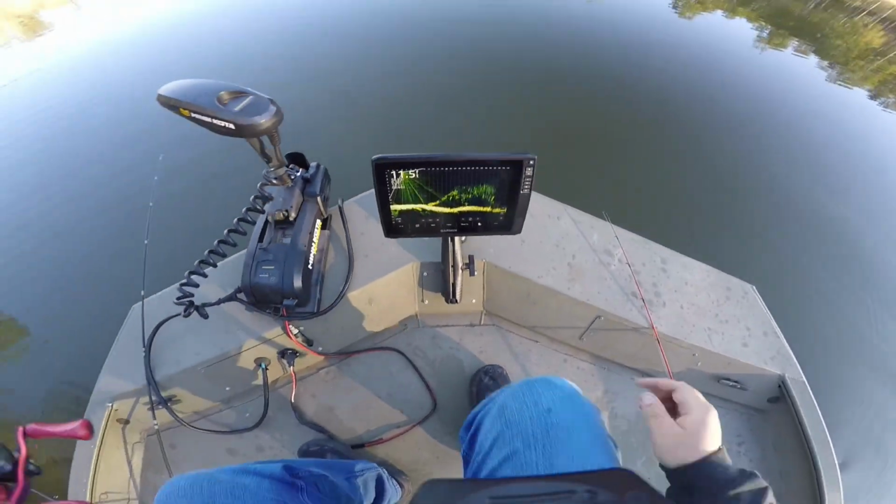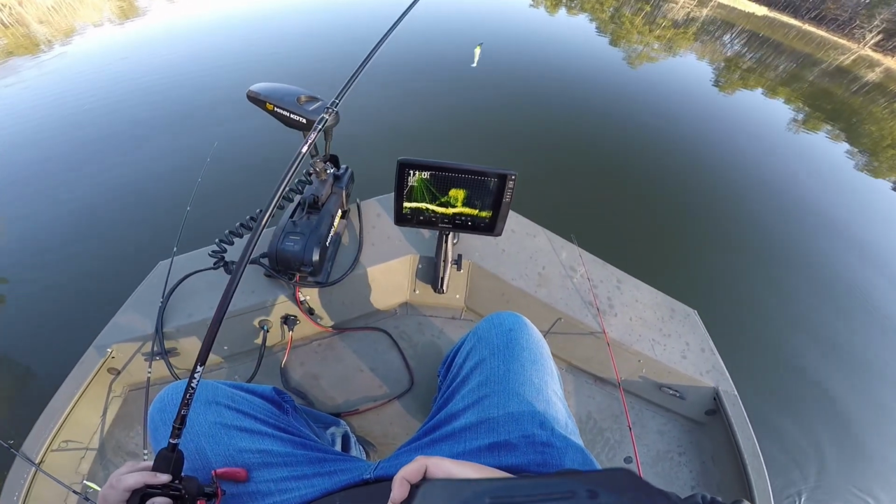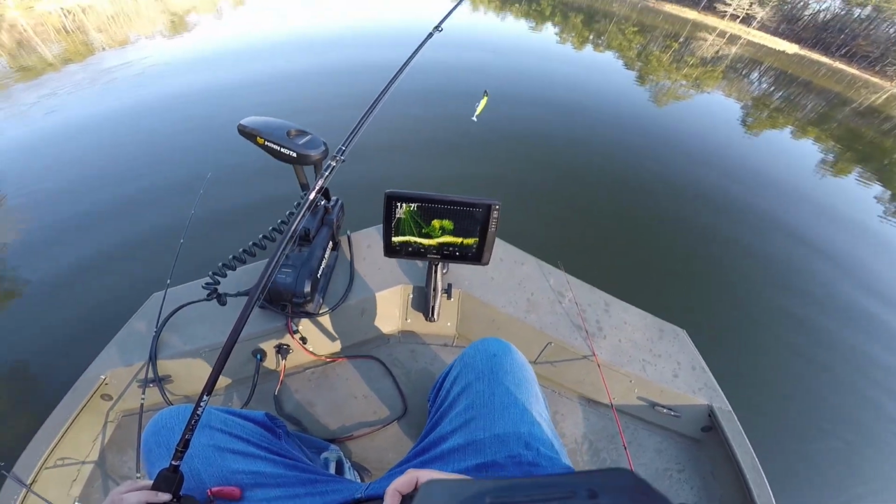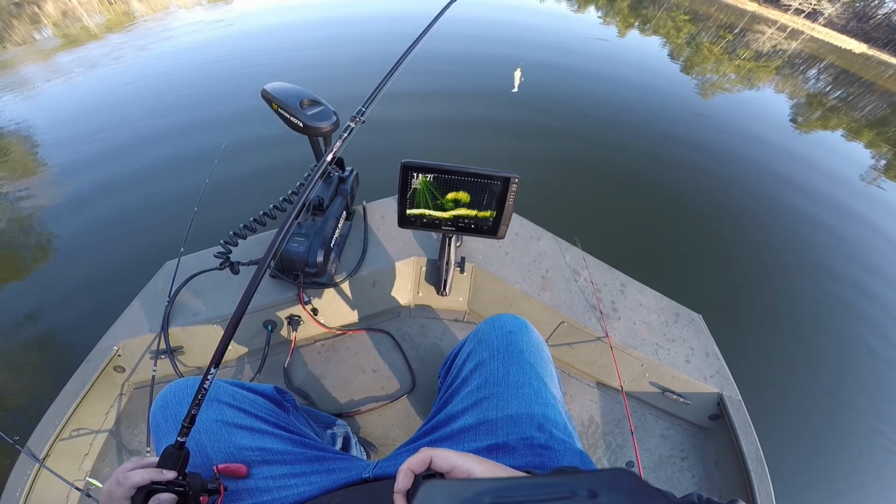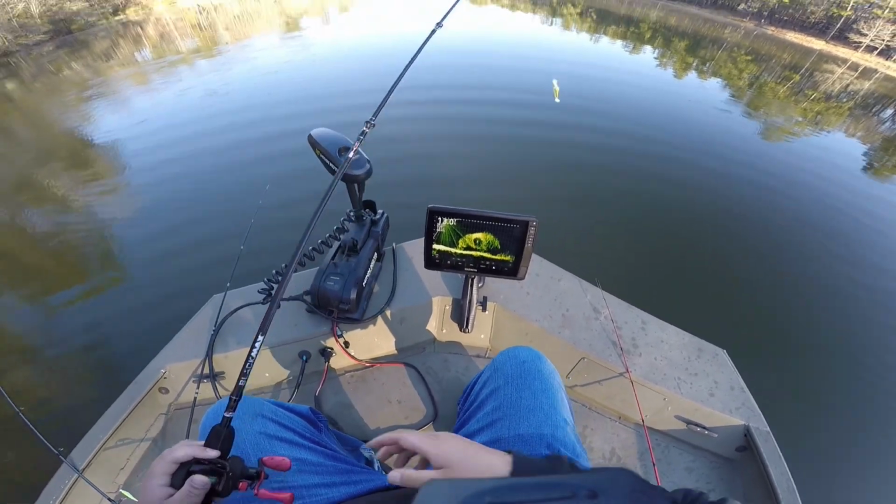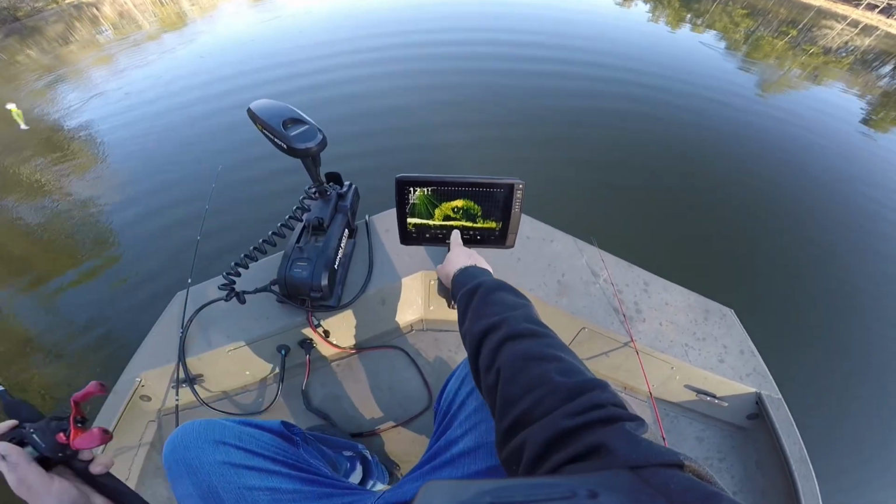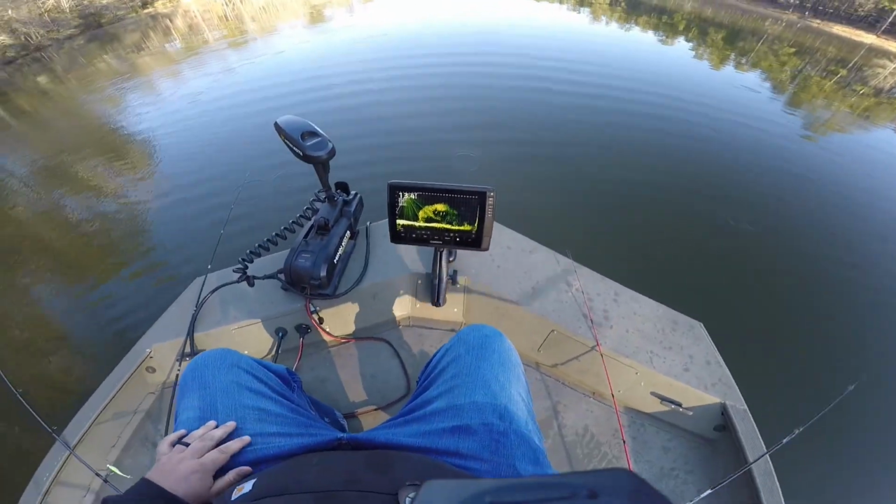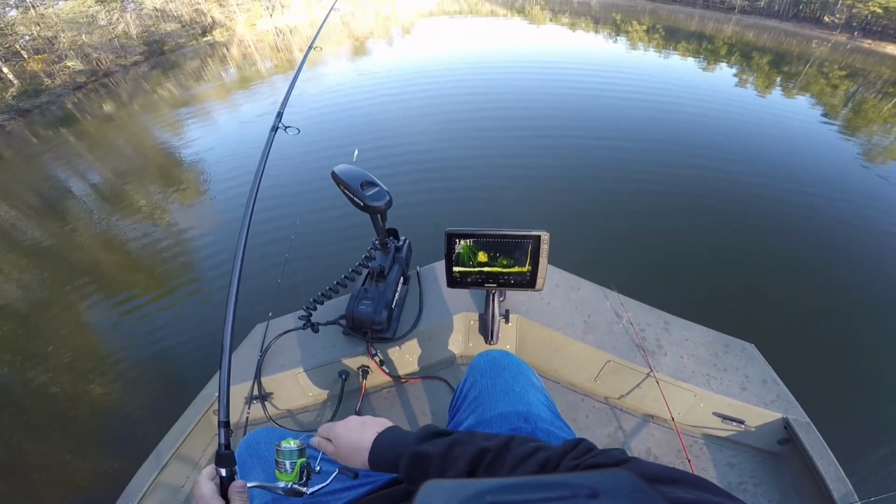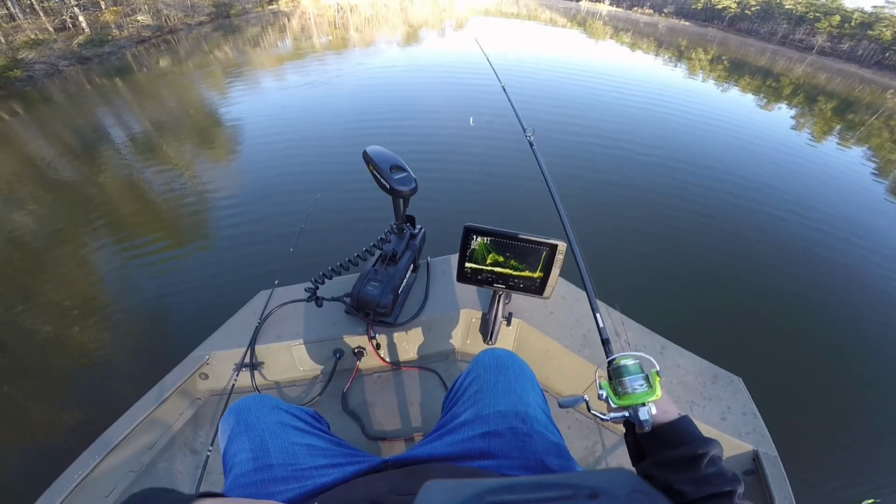My word, what a school thread fin. There's bass in that bait, you can tell, feeding up on them from below, pushing them back and forth. There's bass all over these fish.